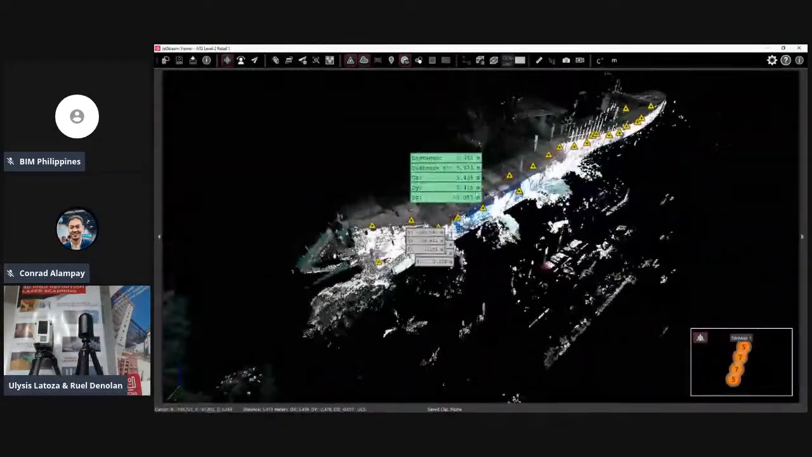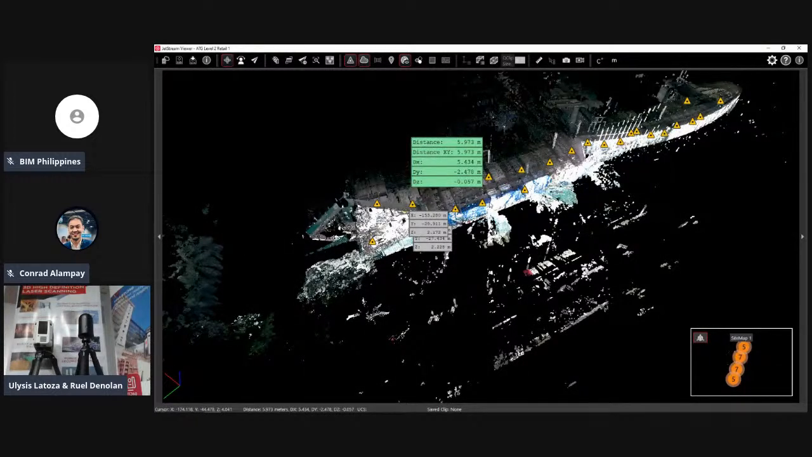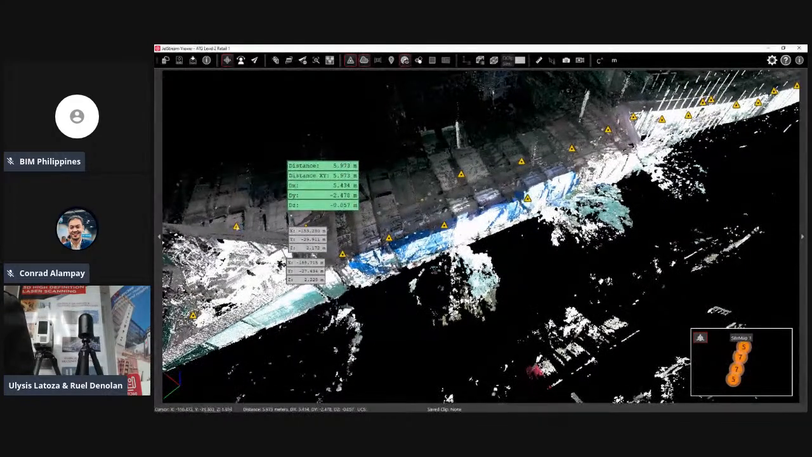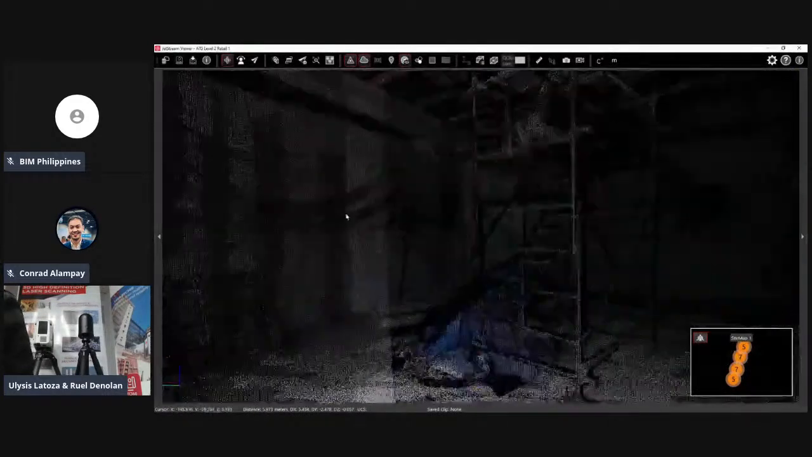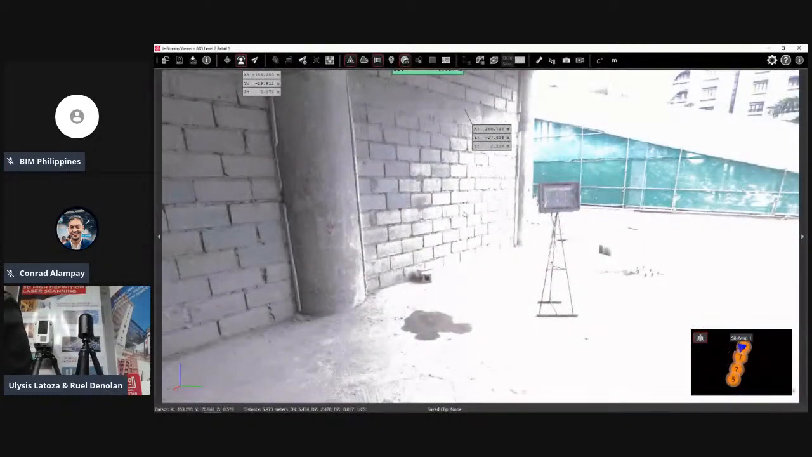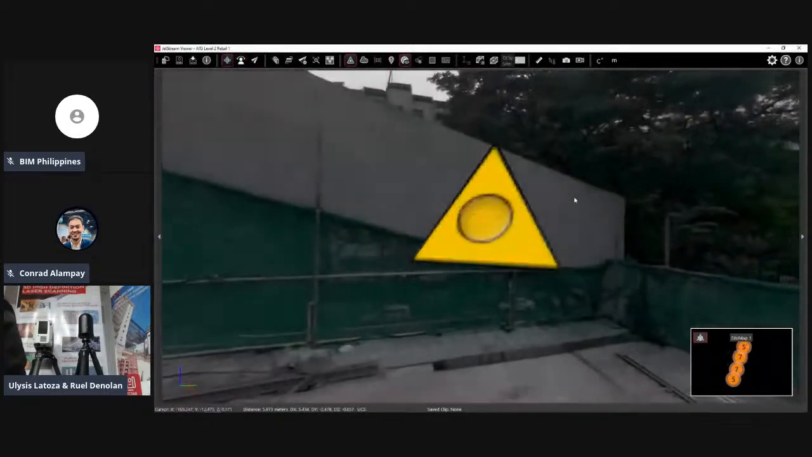So this data, no, lalo na ngayon, it's hard to go back and forth on the site. So the advantage of this one is you can already see a lot of data on the site itself, and then you can already plan. Sa mga architects, engineers, they can do the planning na on this data already. So there will be no problem, I guess, regarding this one.